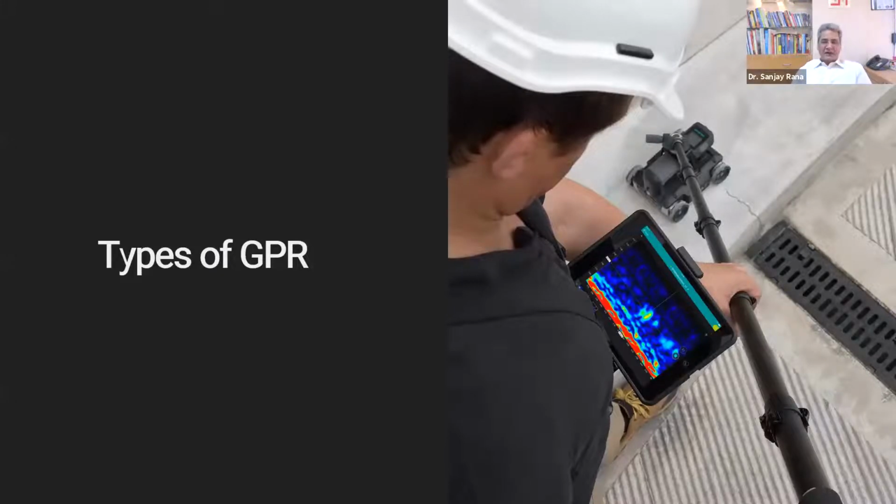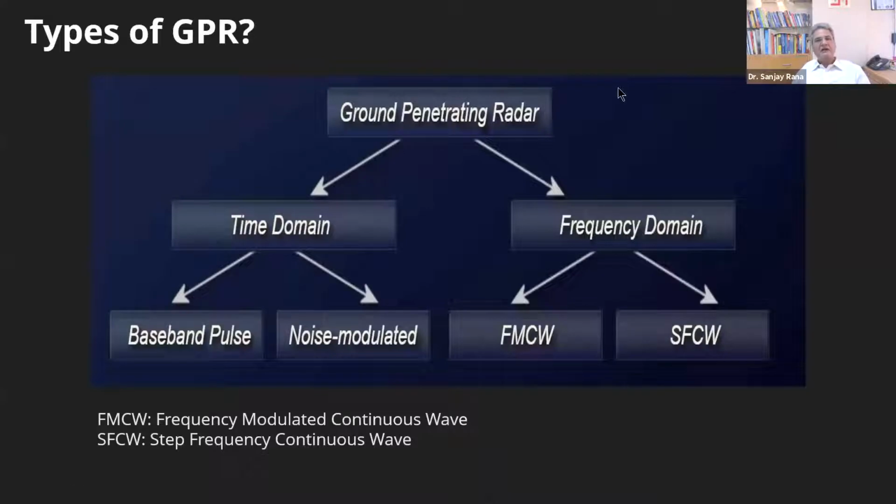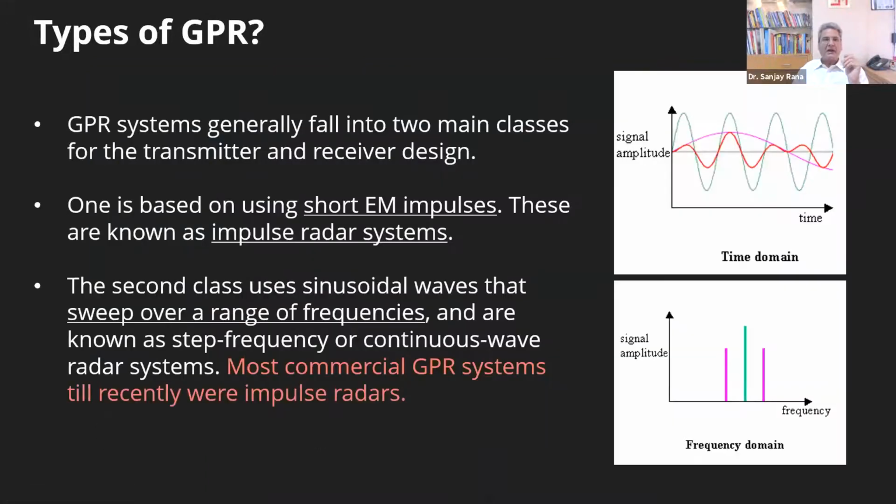Now, types of GPR. We have time domain GPR and we have frequency domain GPR. Again, we have broadband pulse, noise modulated, FMCW, and SFCW. Frequency modulated, step frequency, continuous wave. So these are two broad categories: time domain and frequency domain. These are the categories where GPR falls.